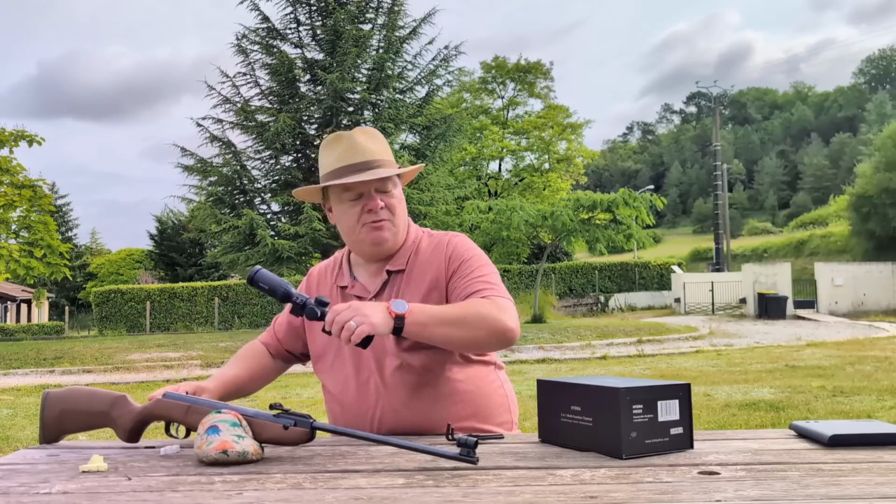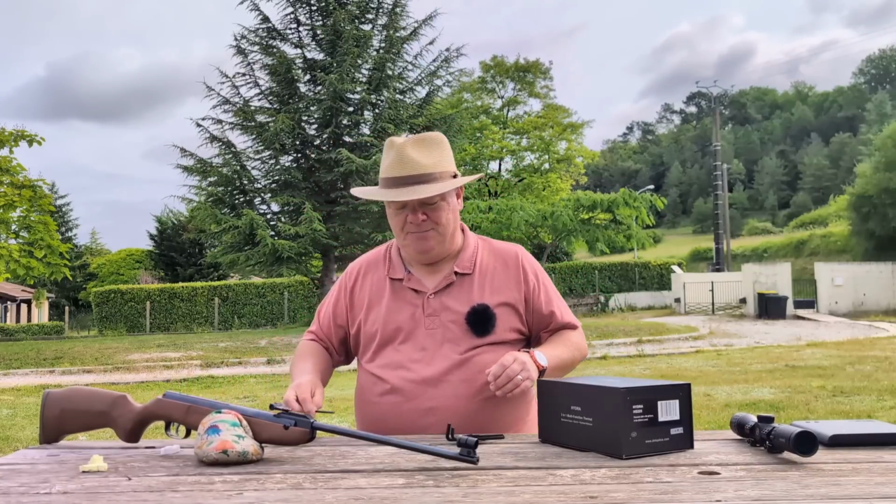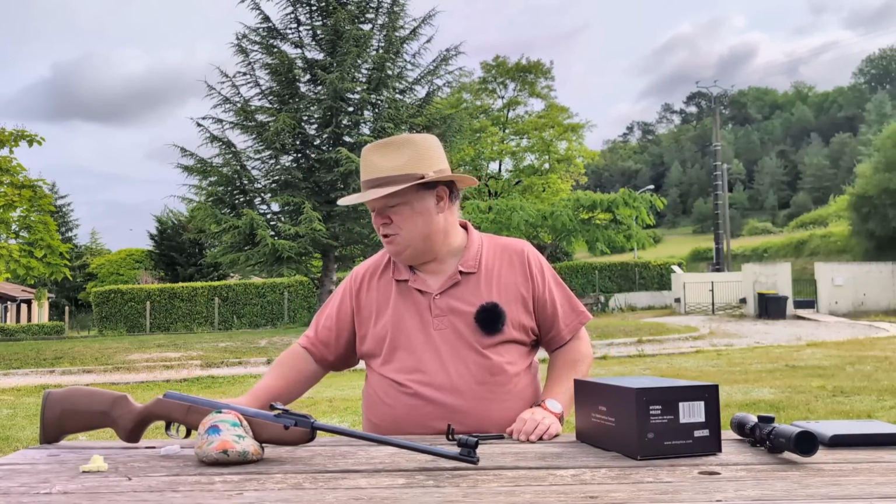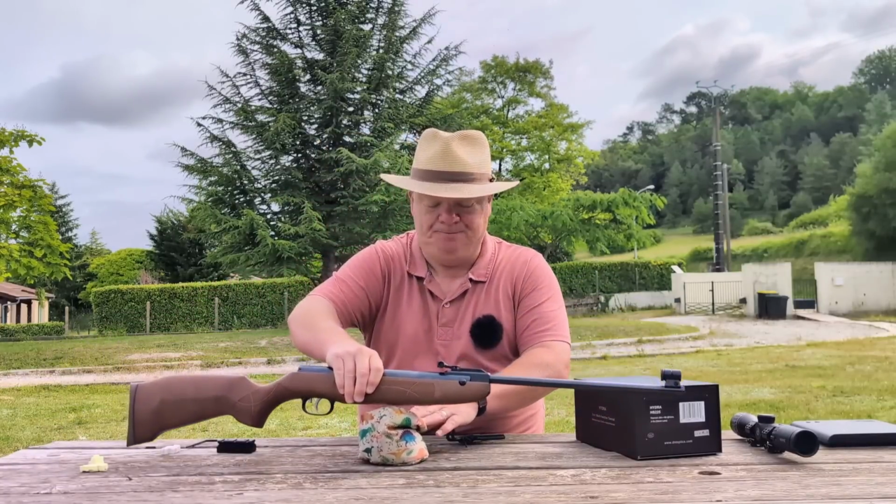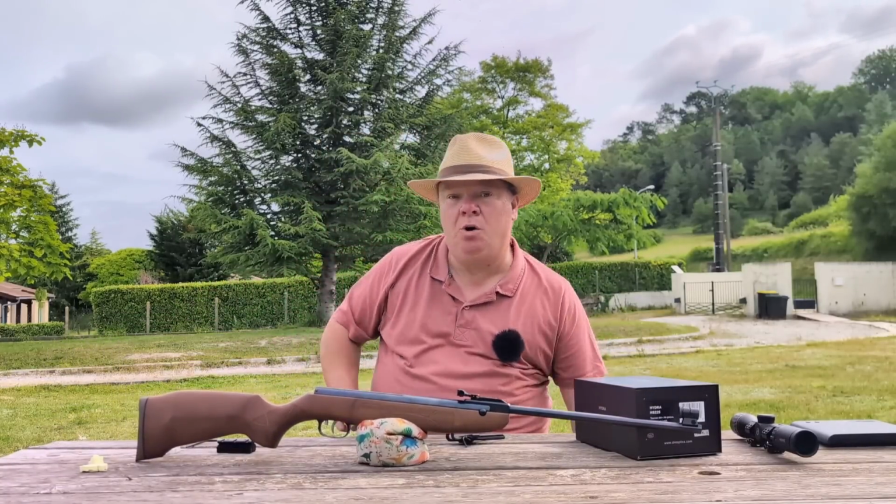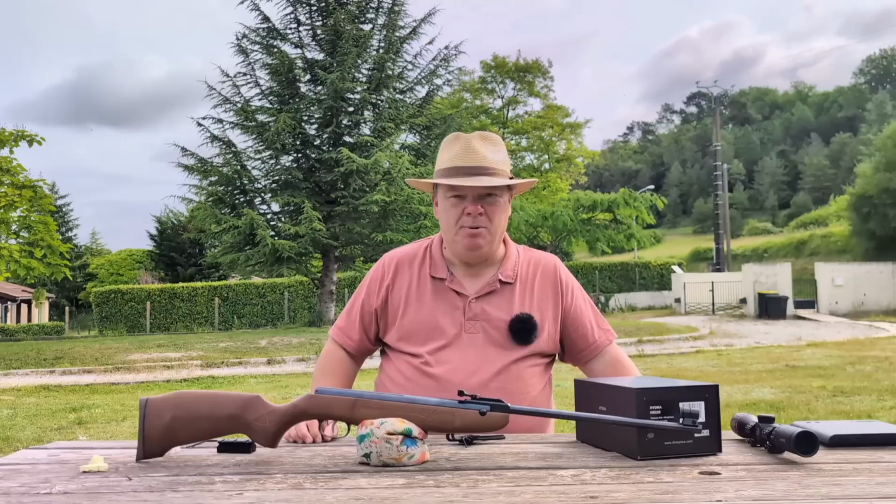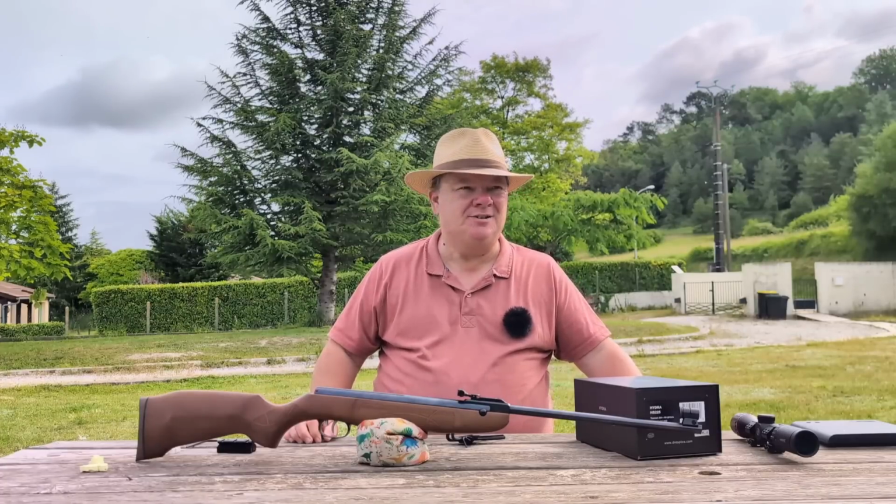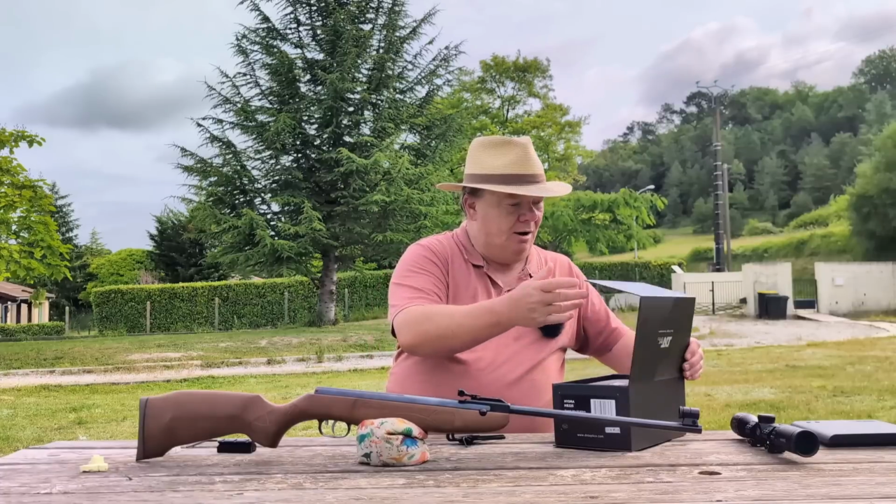The best pellets I'm using so far are the QYS, and even they're not producing a group that I would expect from a decent PCP. So I'm going to be looking into that. I'm going to be working on that gun. I also want to try and take it apart and clean a few bits and other things. I've never taken one apart before, so that'll be exciting. Wish me luck on that.